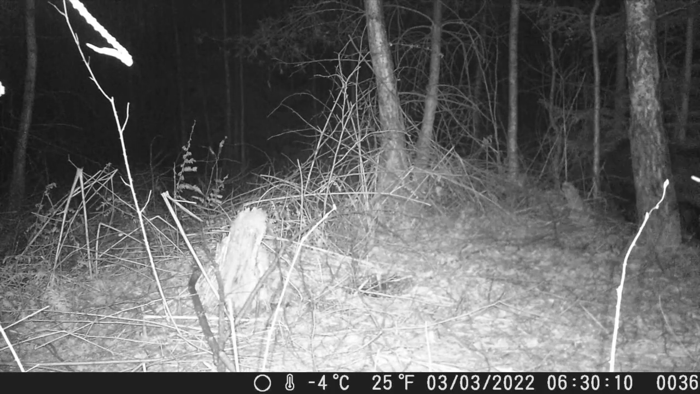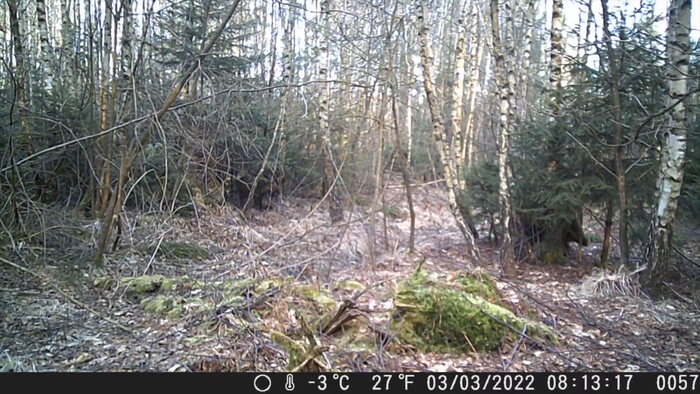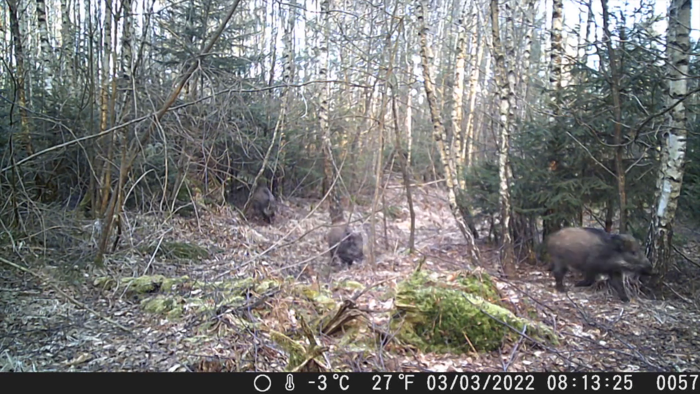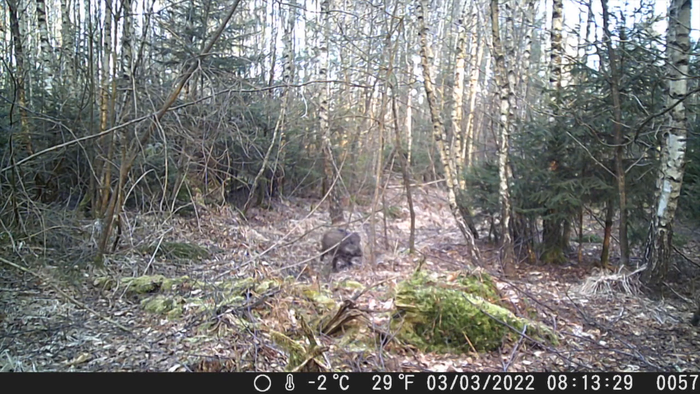You get 4 separate boar running. So you've got 2 younger ones there. So I guess the first 2 are probably females. And then here we go. This is quite interesting. 8 o'clock in the morning. We've got I think it's 6. Look at all the piglets following the mother. So these are scampering through the forest here. That's the 3rd of March.